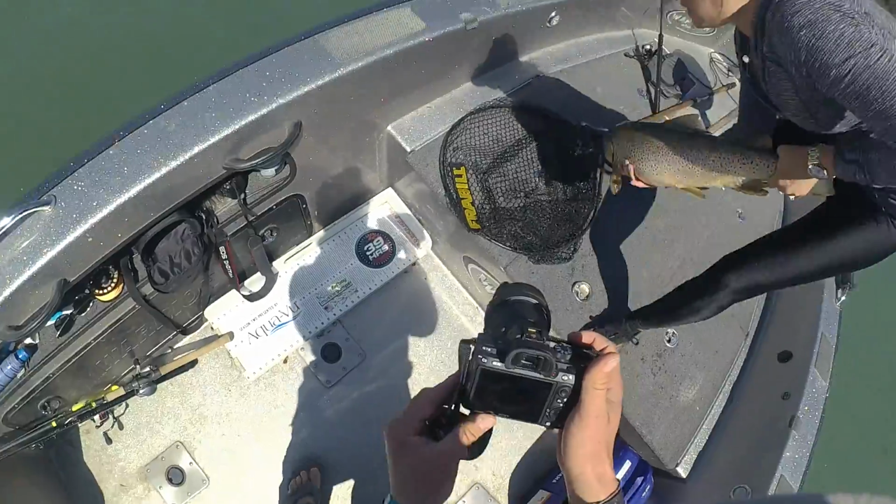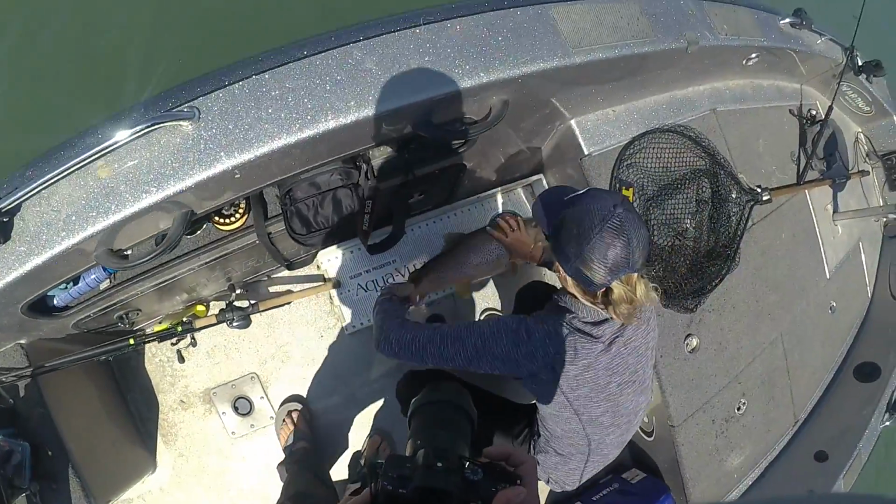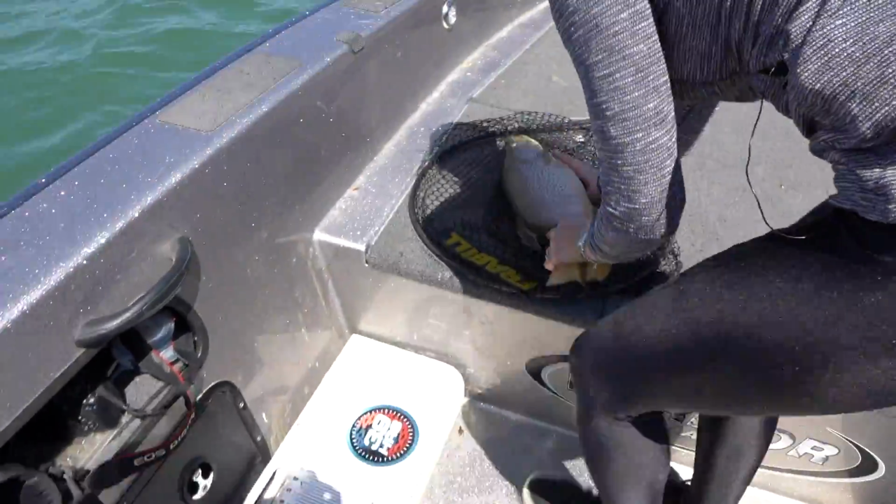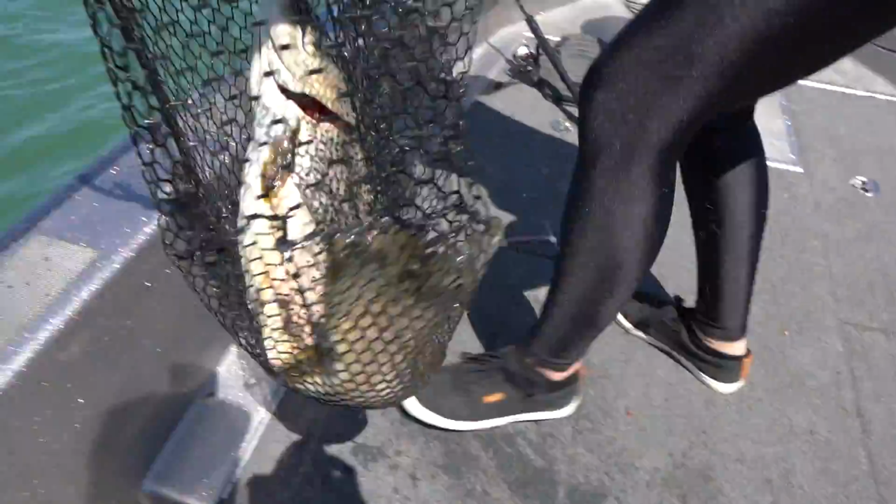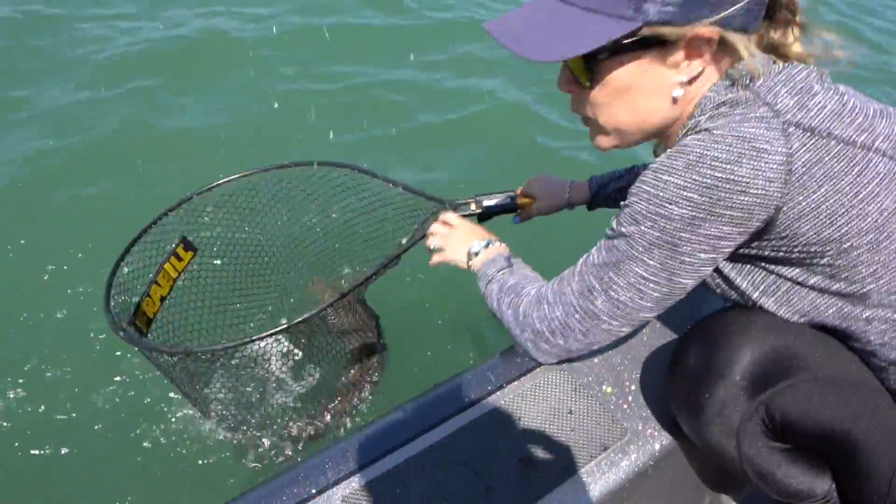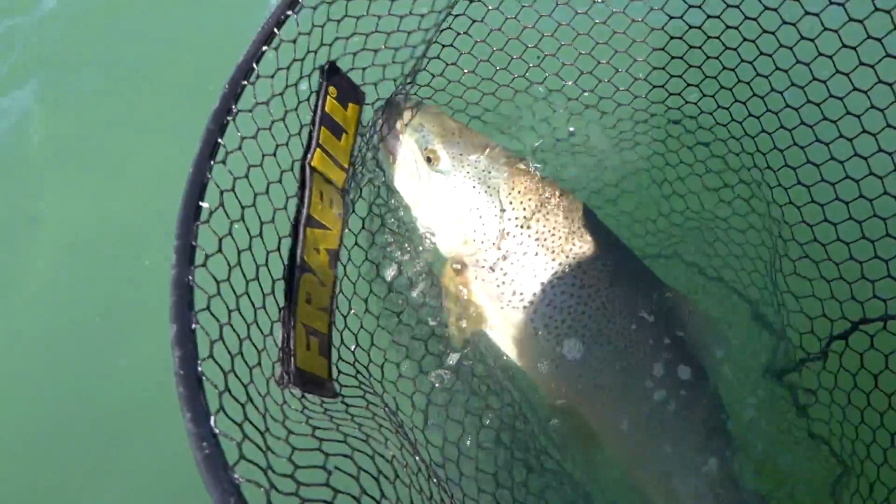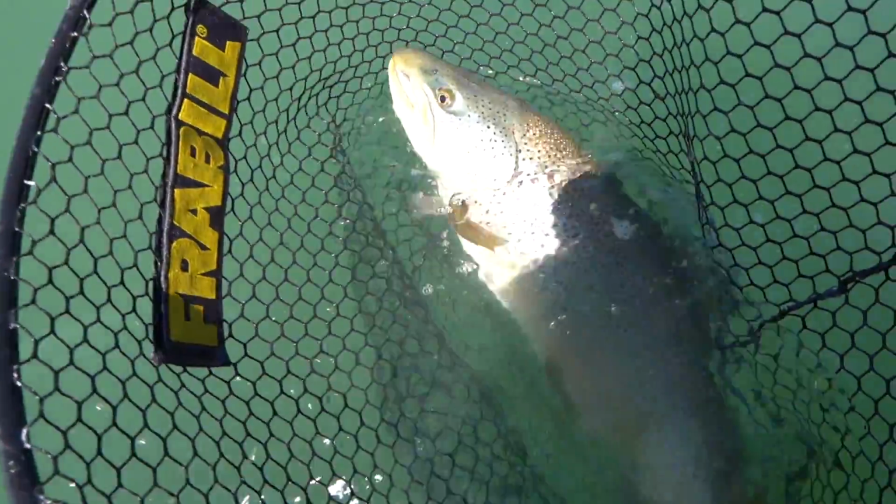Okay, let's get a quick measurement right now. This is bigger than yesterday's. Maybe. Oh my goodness. 27 3/4. You got it? Okay, yeah, put him in the net and put him in the water. So you have to handle these guys very, very quickly. How old do you think this is? I have no idea. The most important part of fish handling is limiting the time out of the water for these fish.